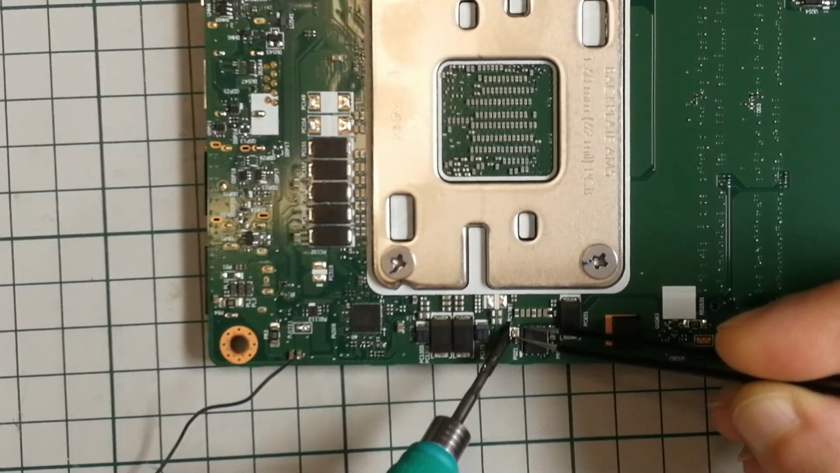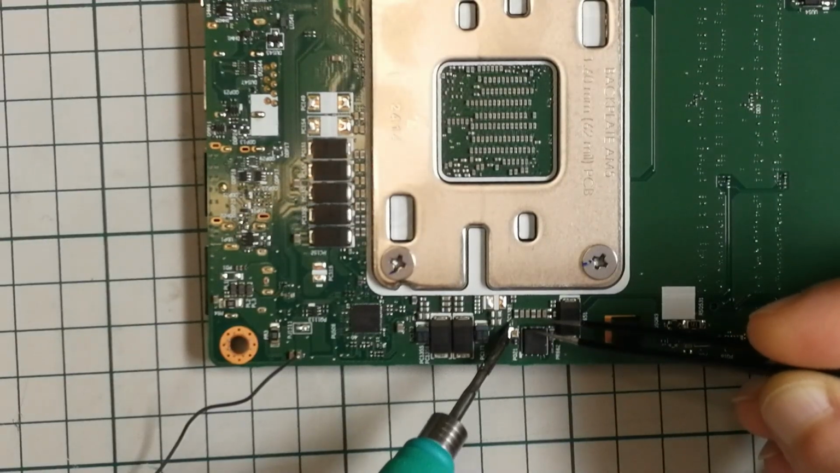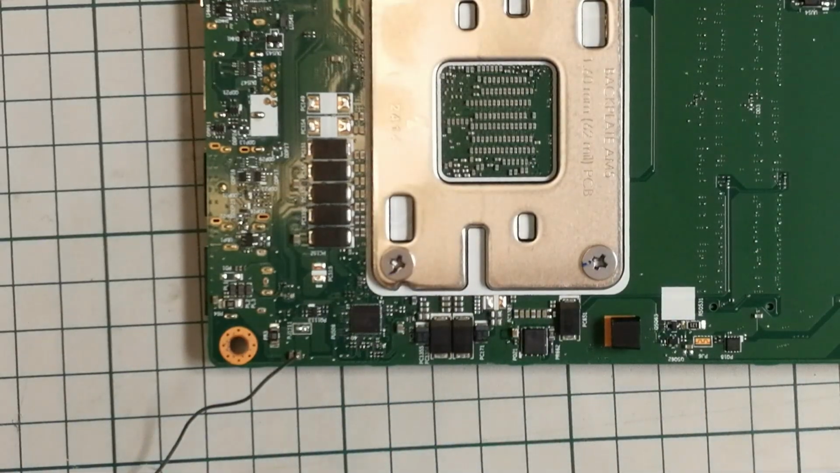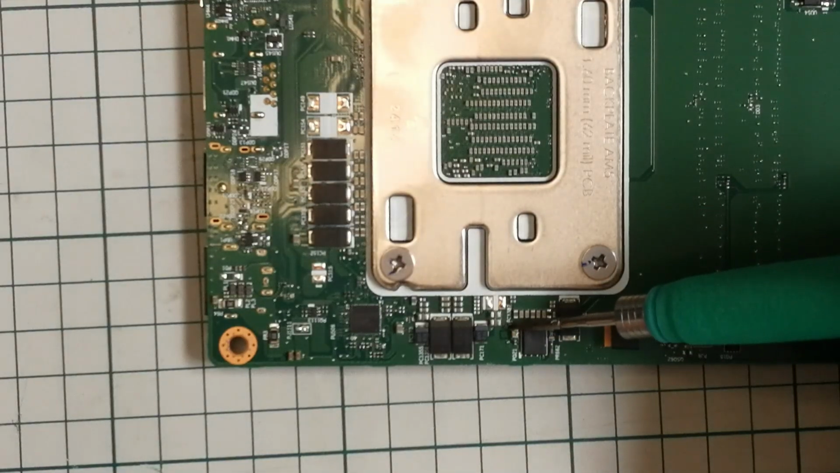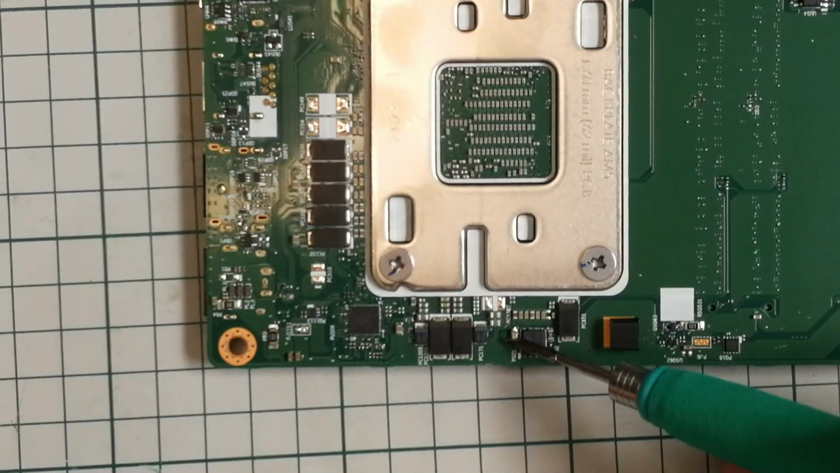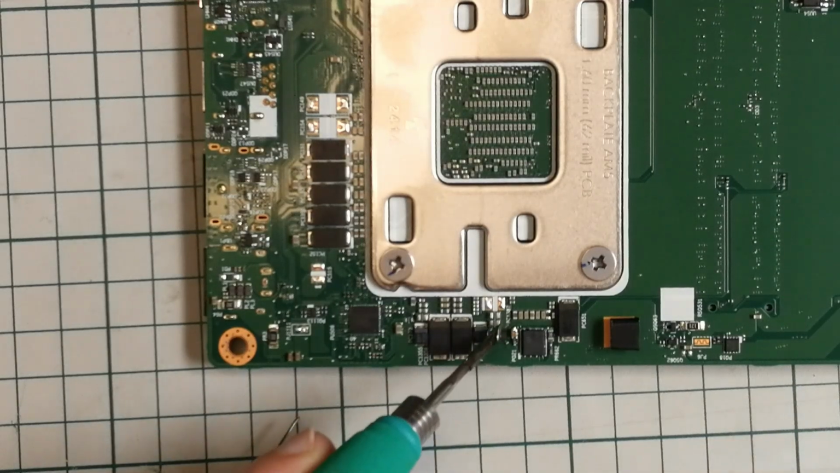I have my temperature set at 310 degrees, but yeah, this doesn't want to come off. Why don't you? Don't you want to come off? Okay. There is a teeny weeny resistor there that I don't want to take out, obviously.